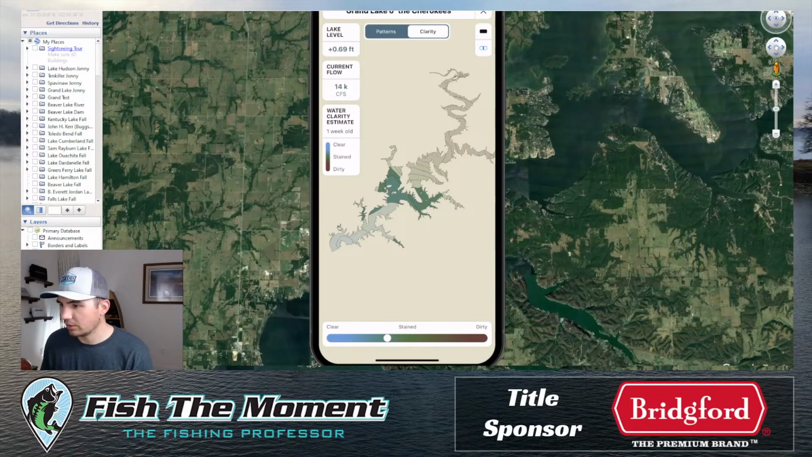How do you determine whether to fish a jerkbait or a spinnerbait? What are the factors? I usually throw spinnerbaits in real muddy water, so like less than 2 foot of water visibility, and I'll throw a jerkbait when you have more than 2 foot of water visibility. That's a good general rule.